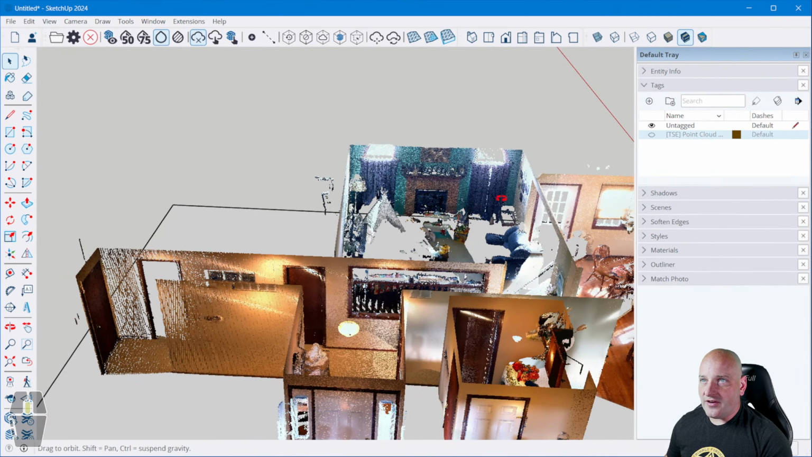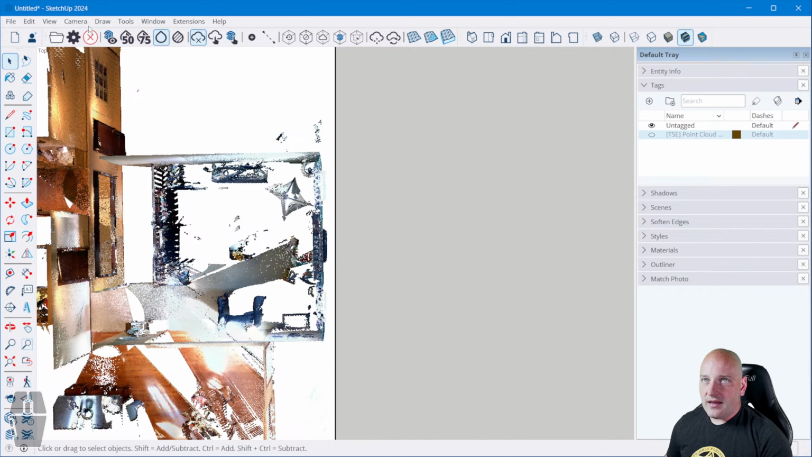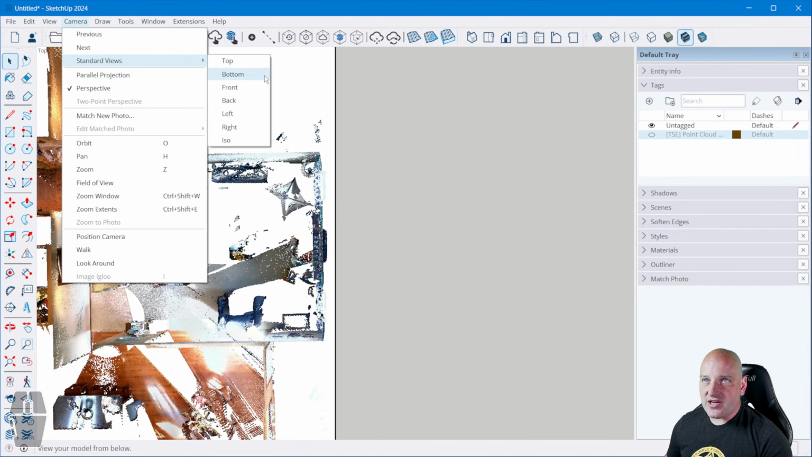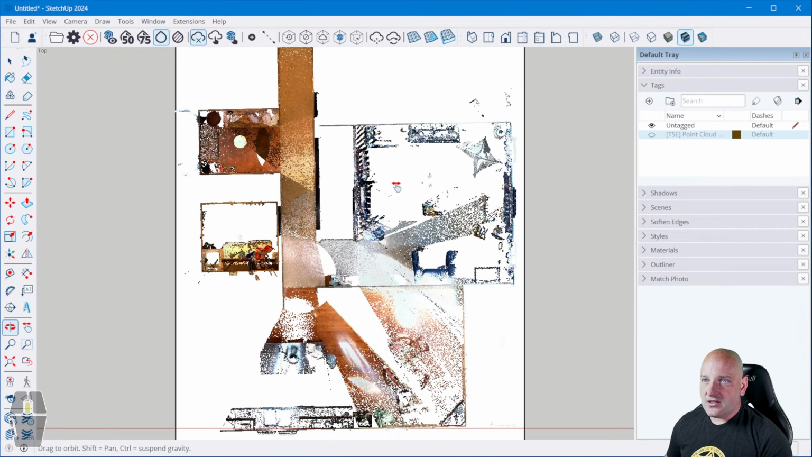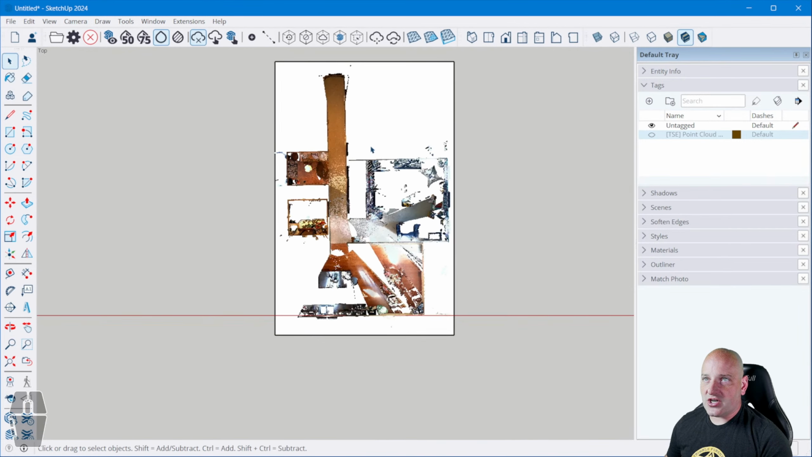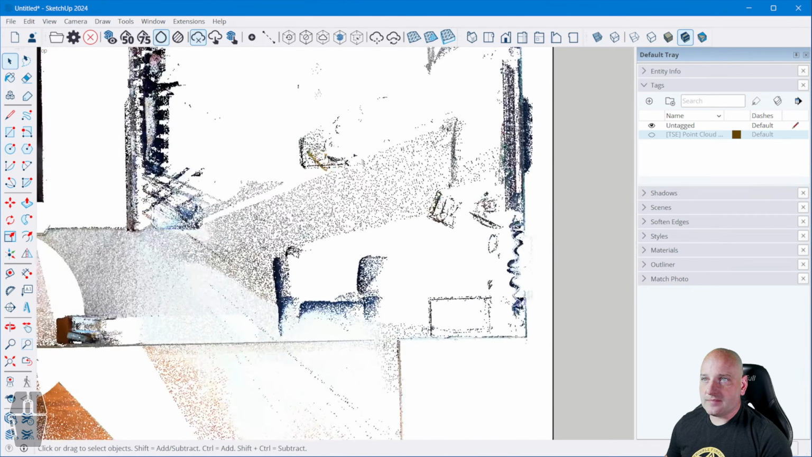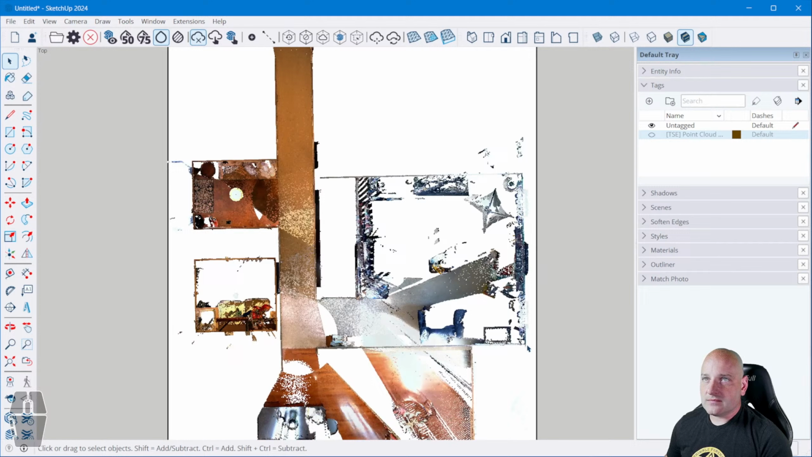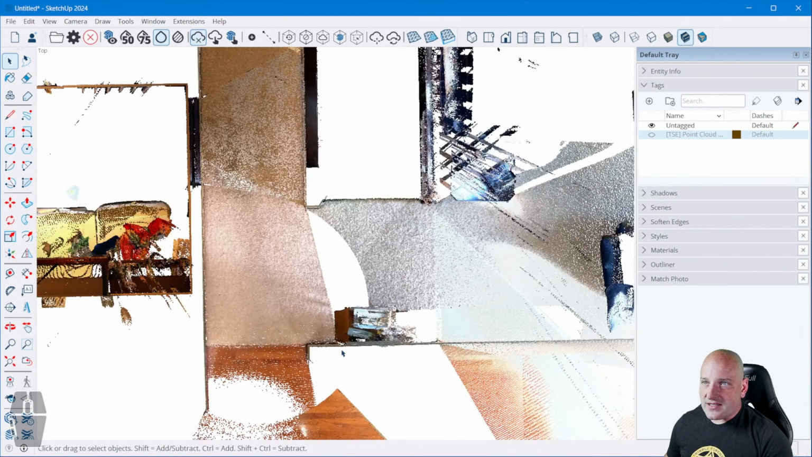So now that I've done that, I can just hide my clipping box. Looks good. I'm going to go to a top-down view. I'm going to go to my camera, standard views, or I'm sorry, I'm going to change this to a parallel projection so that I can look at this from the top down, get a good idea of where these walls are. And I like this.